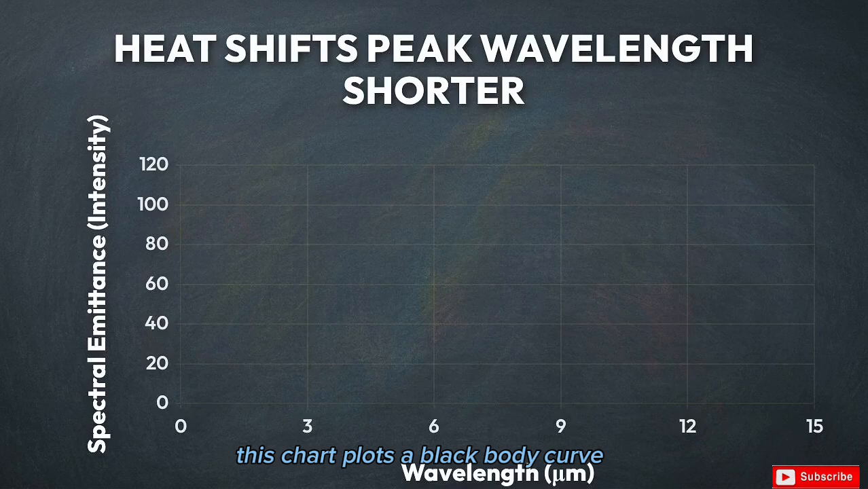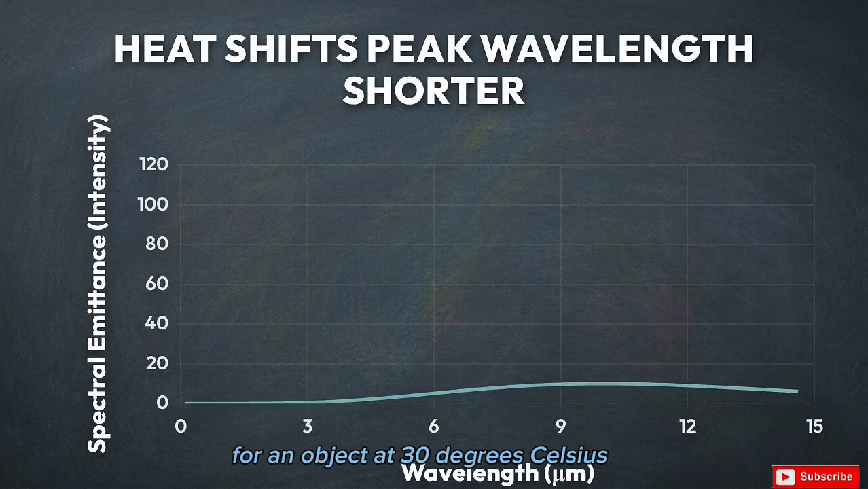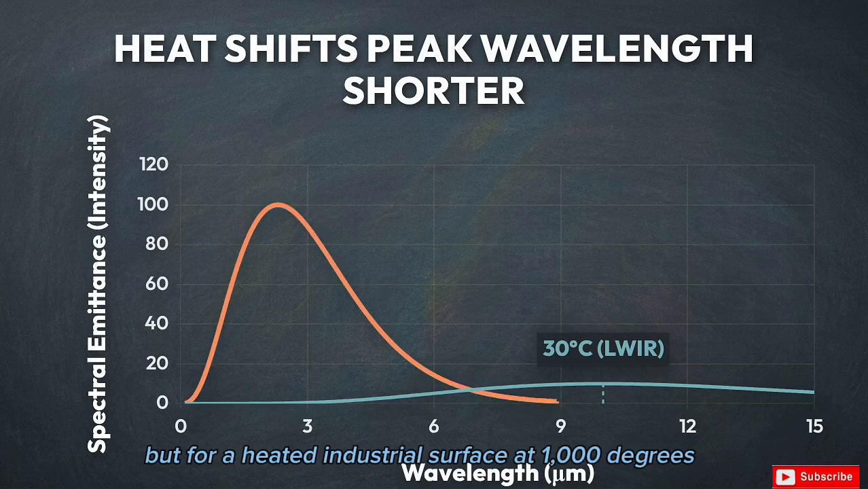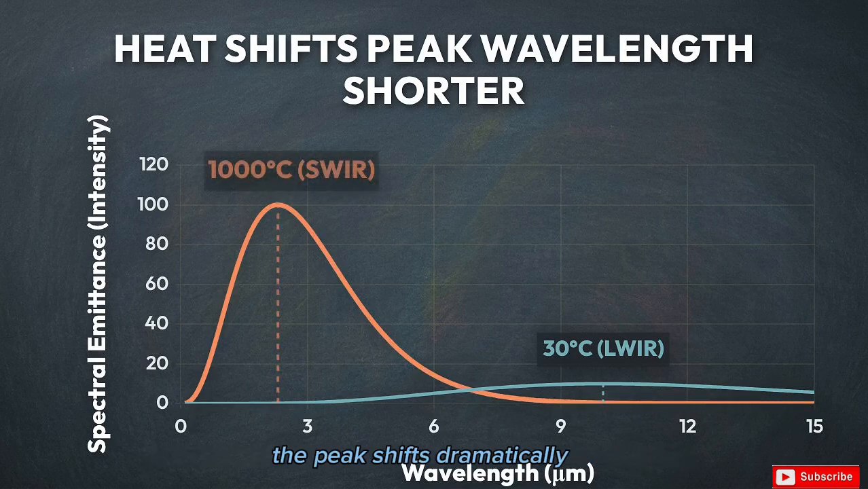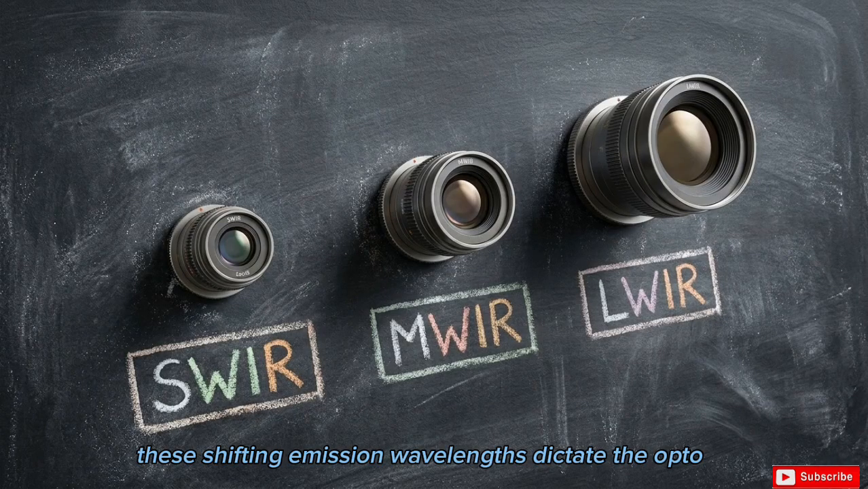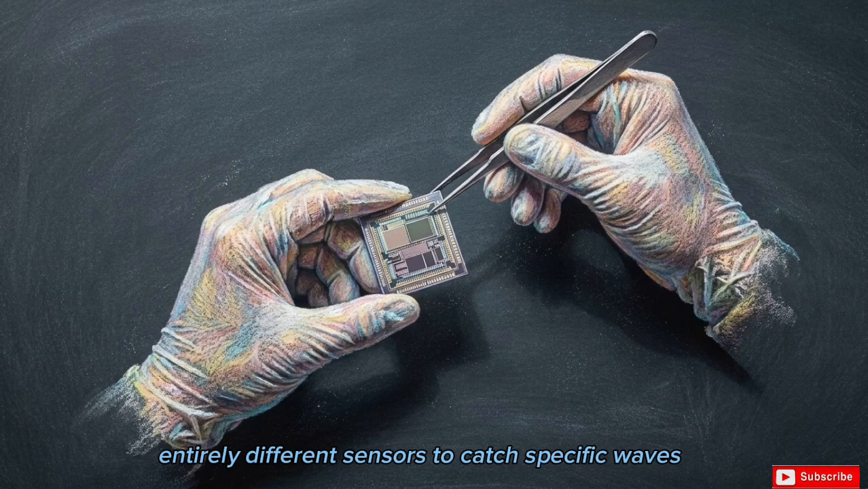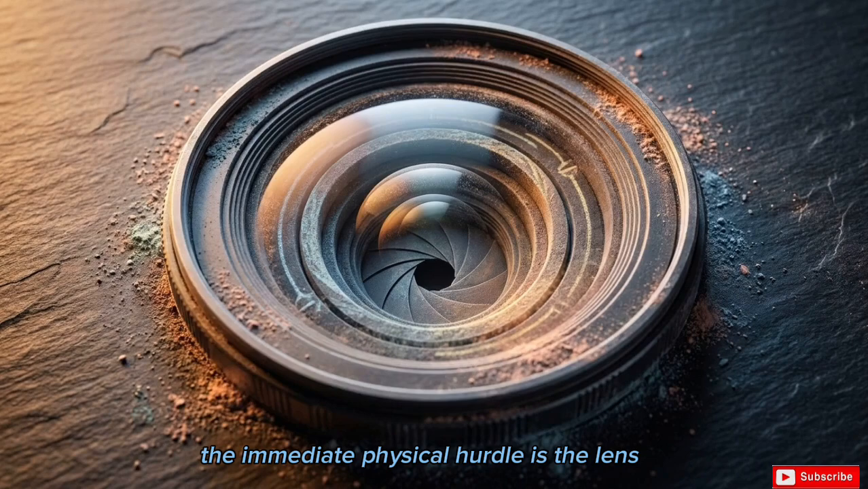This chart plots a black-body curve for an object of 30 degrees Celsius, peaking near 10 micrometers in the long-wave band. But for a heated industrial surface at 1000 degrees, the peak shifts dramatically, spiking near 2.3 micrometers. These shifting emission wavelengths dictate the optomechanical design of all thermal cameras. Engineers must build entirely different sensors to catch specific waves. The immediate physical hurdle is the lens.